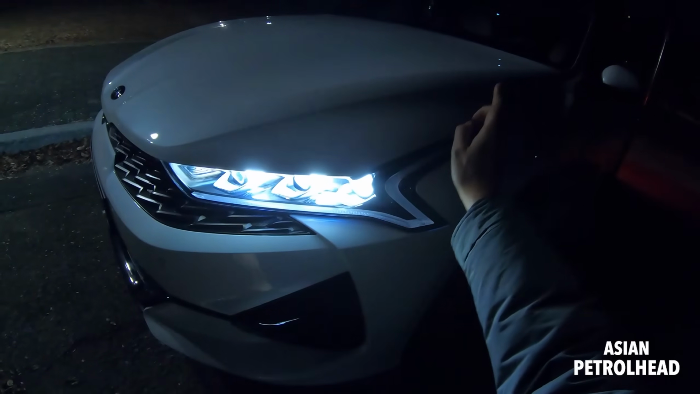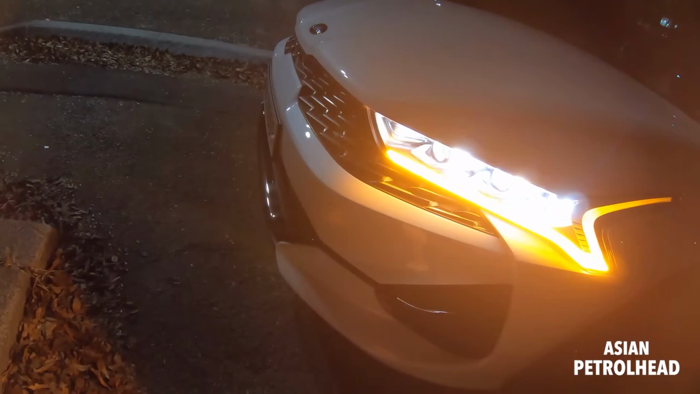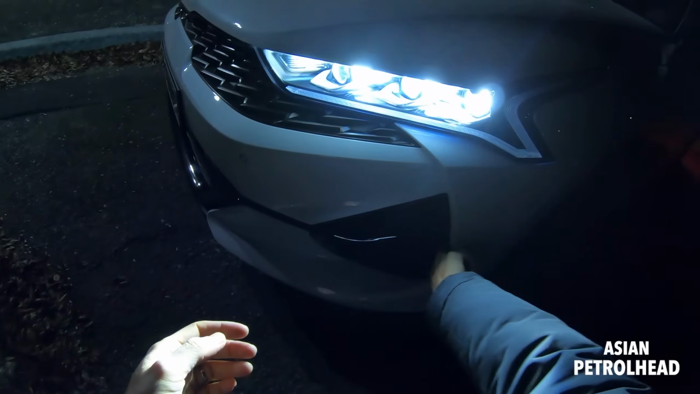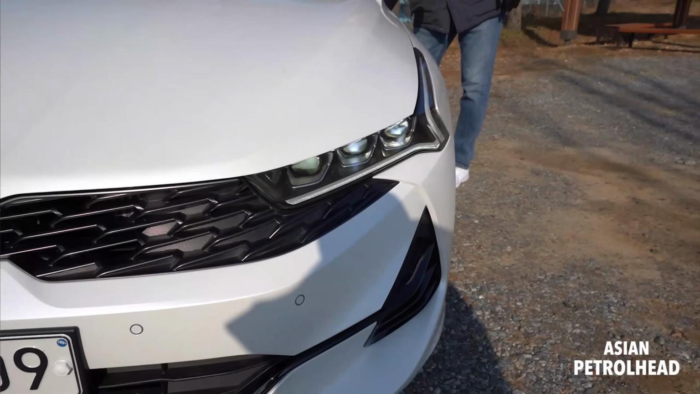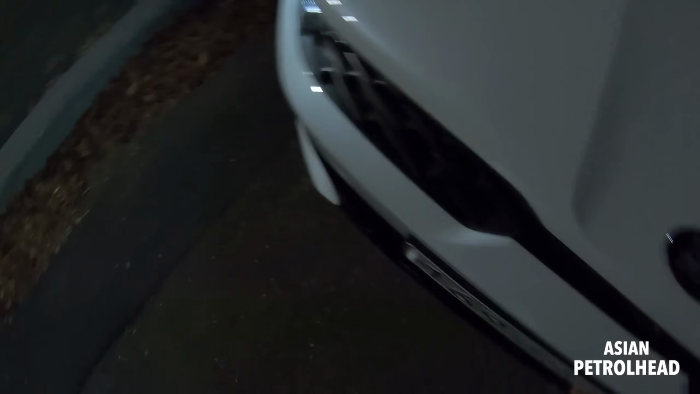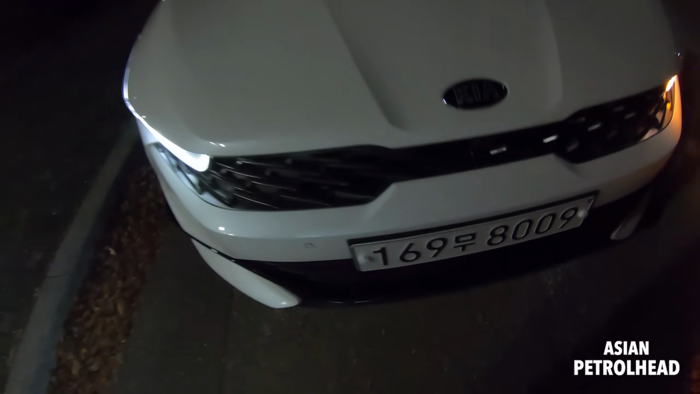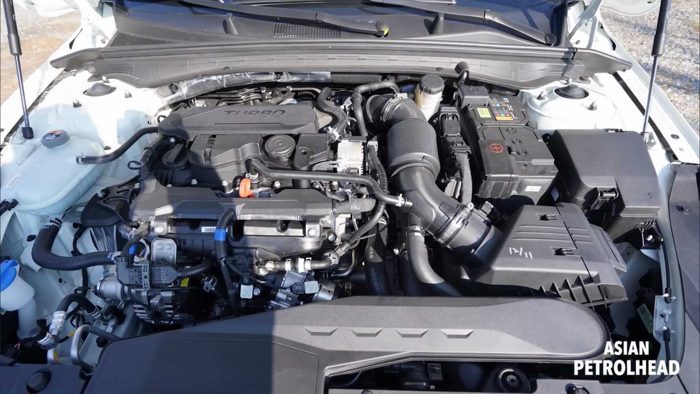It's got LED turn signal, LED headlamp, and high beam. But it's got no fog lamp, as you can see. It seems to have active air curtains right on each side. The middle one is for the high beam, I noticed. And some air goes through here, and it's got an adaptive cruise control radar sensor for that. So looks pretty nice. And our tester has a 1.6 liter turbocharged gasoline engine.